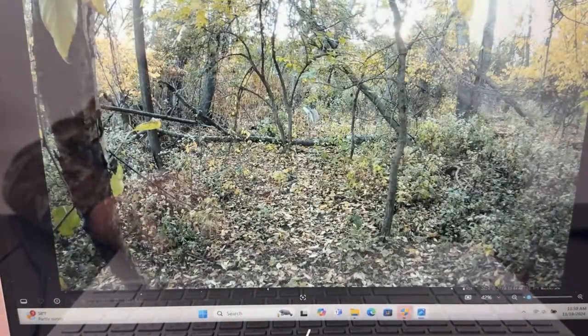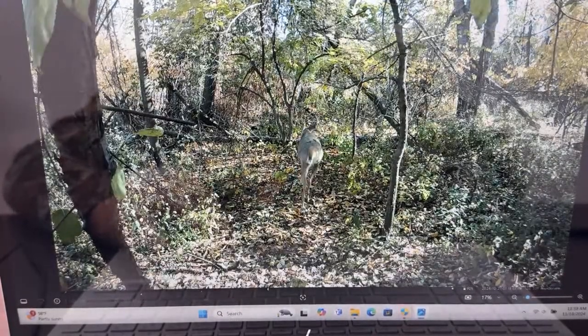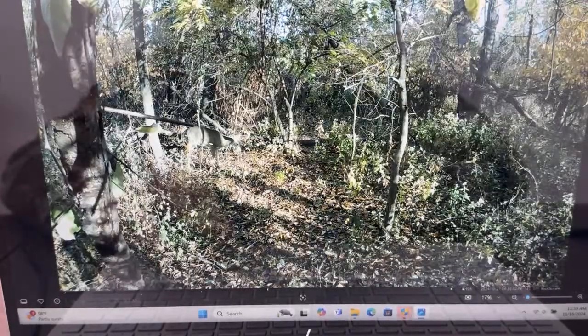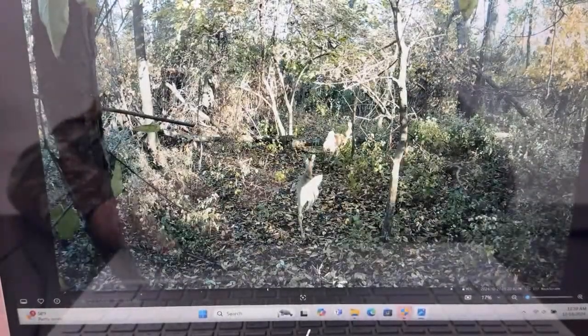That deer's running off to the left there. There's a deer up top here. Yeah, it's a nice buck for sure. And then there's another one. That's a small buck, I believe, right there. There's a deer off to the side. So there's some action in here. You can see the doe, as long as they're in that picture frame.